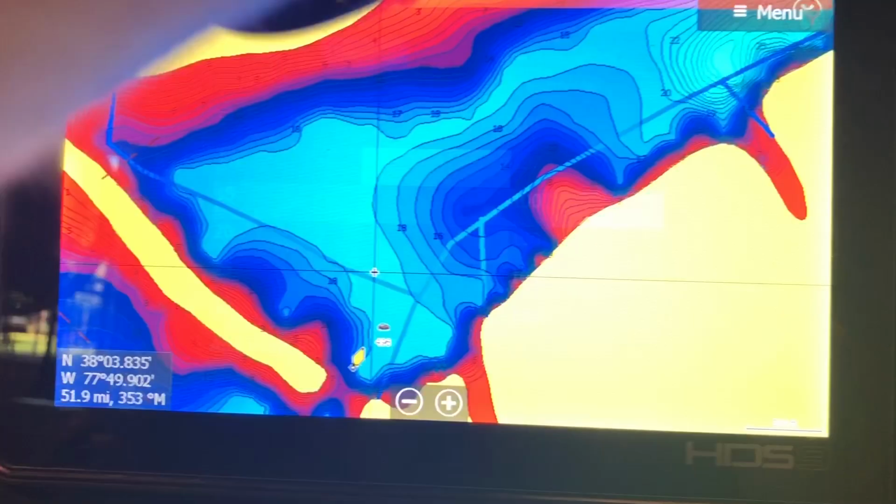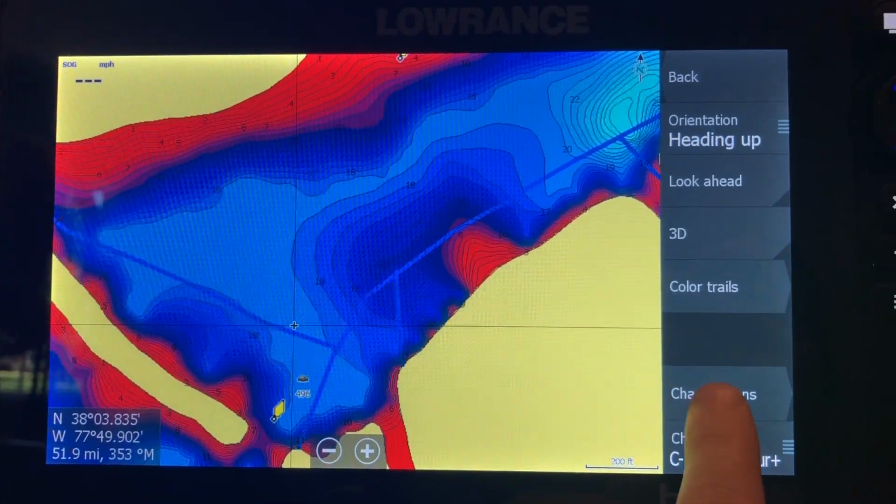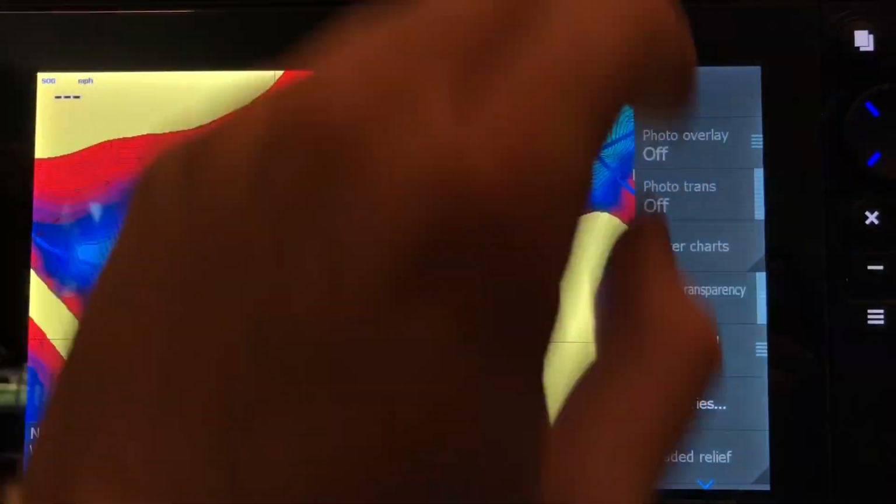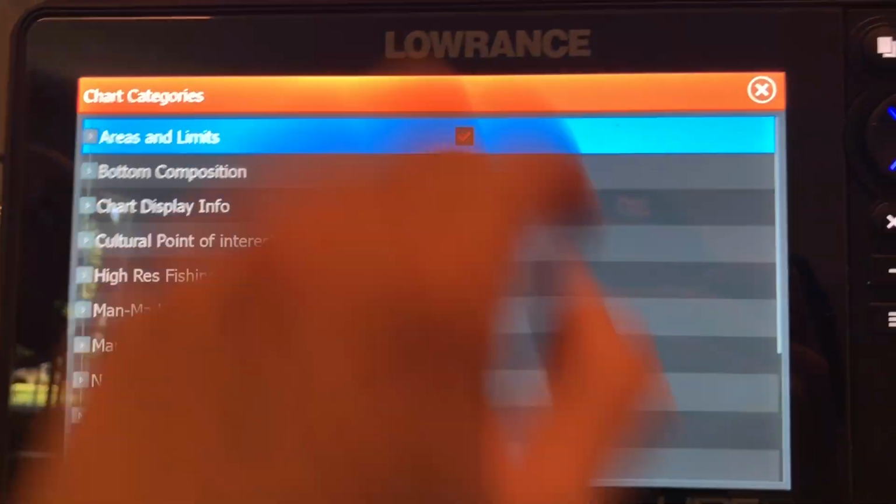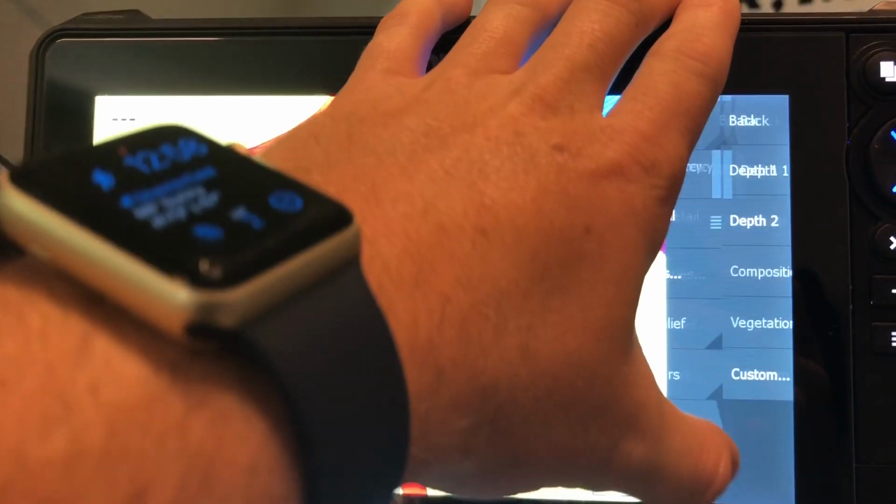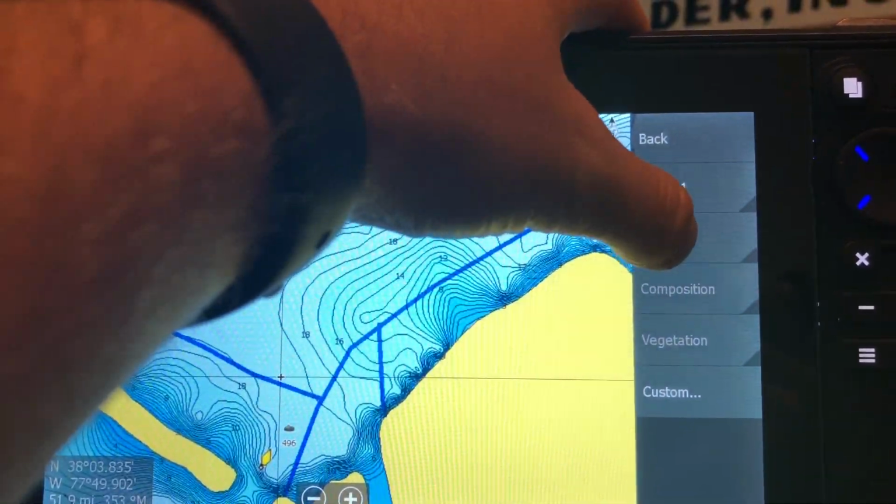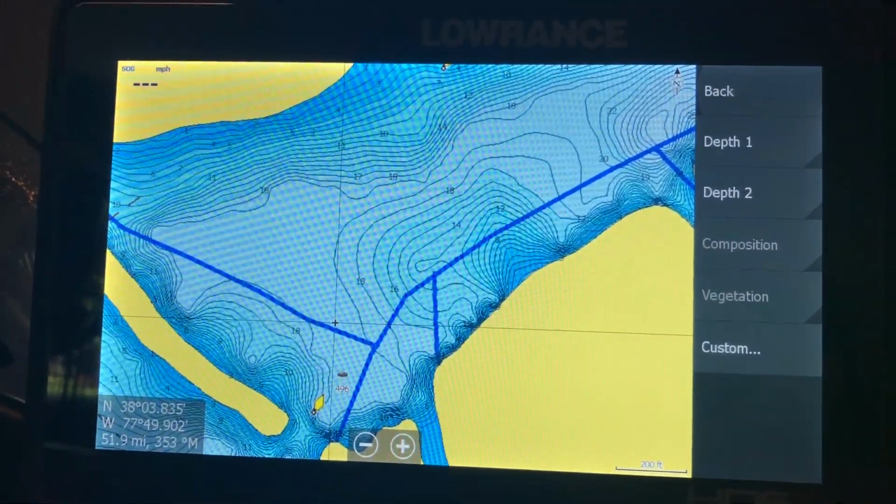So now I can go back to the menu, into more options, chart options. Oop, that's the detail. Scroll down. That's also not what I wanted. And hit shading and depth 1. And then I'll show you what my depth 2 palette looks like. That's what it looks like originally. So you can see how much the shading makes.